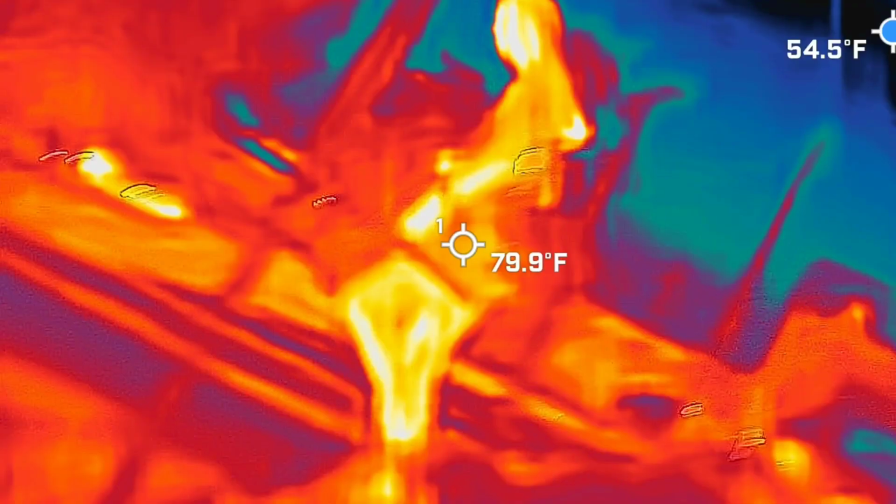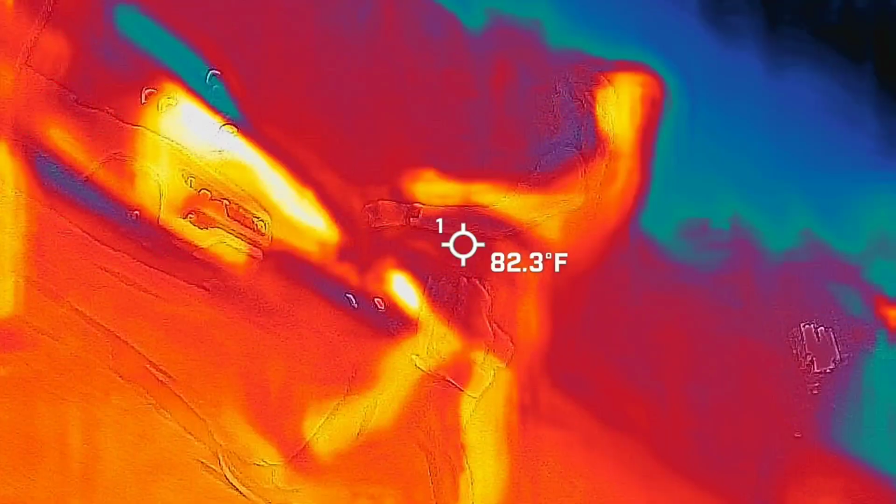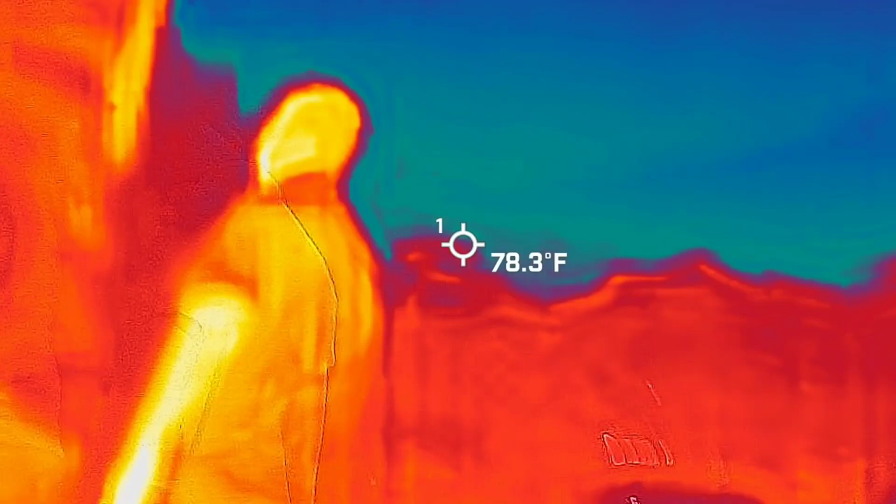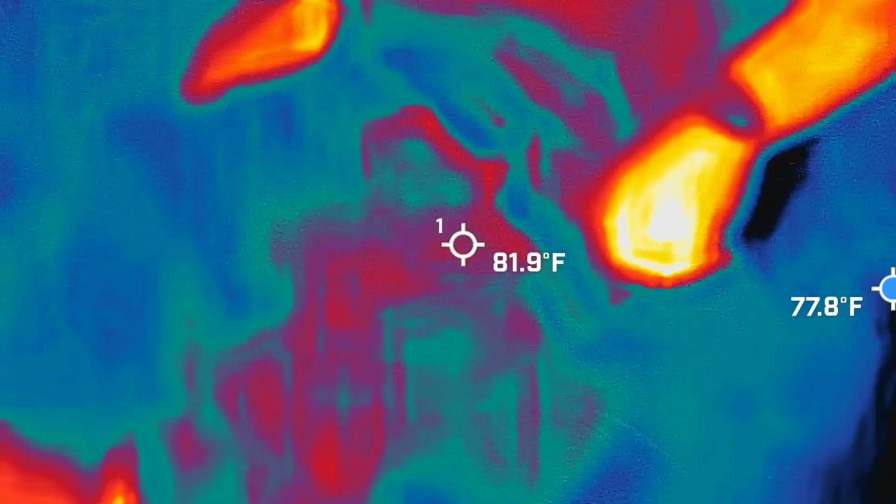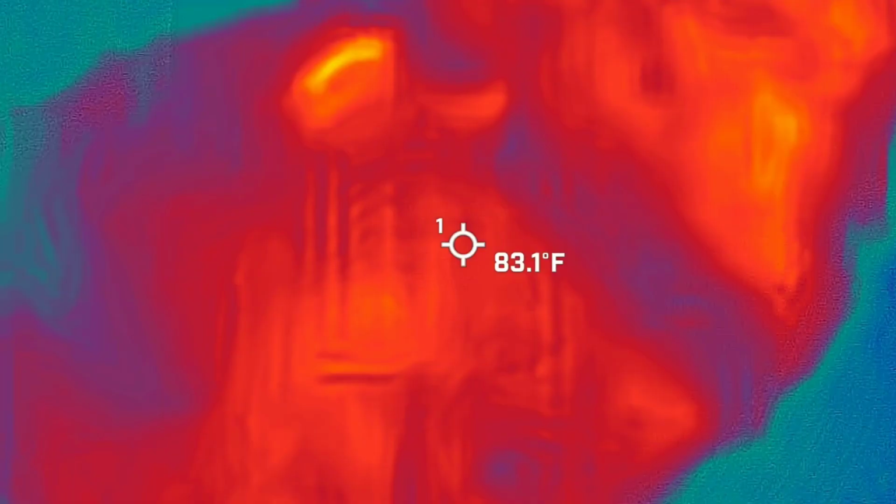This is warmer than the conference room. I think the buzz is wearing off.